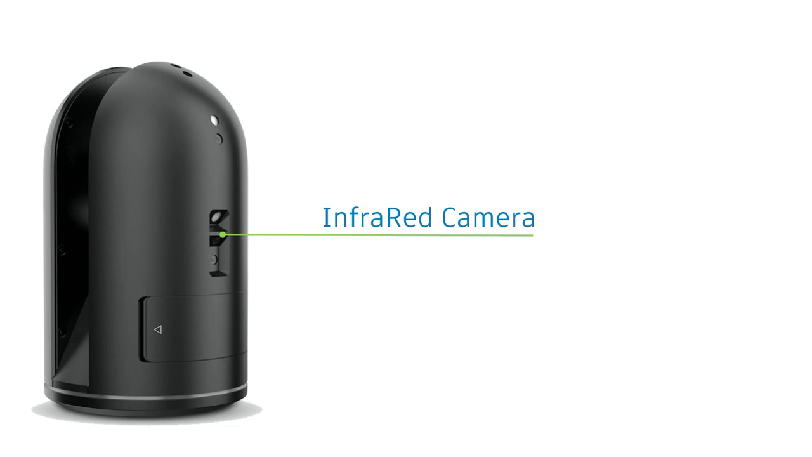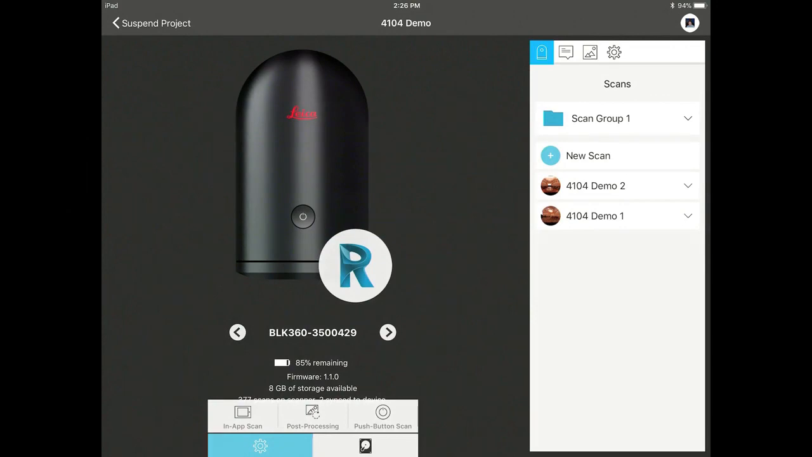I'll quickly start a scanner. I'm going to plug in ReCap for mobile. So last year at Autodesk University, we announced a new platform for ReCap. Up to now, it's always been on the desktop or on the web. And so last year, we announced a partnership with Leica, and announced something that would run on an iPad Pro.